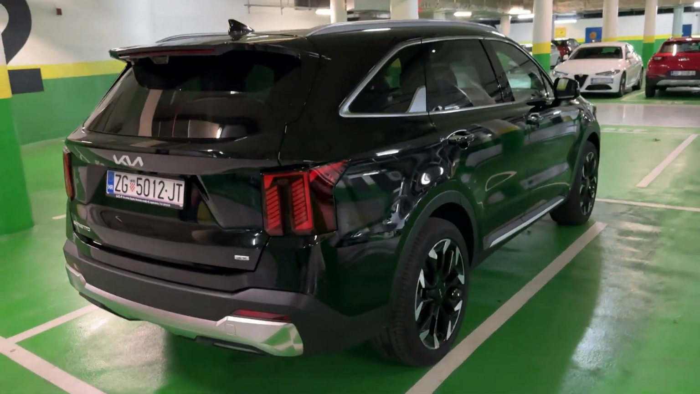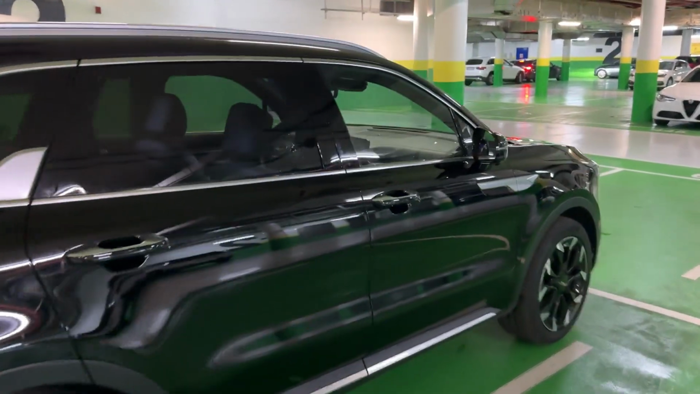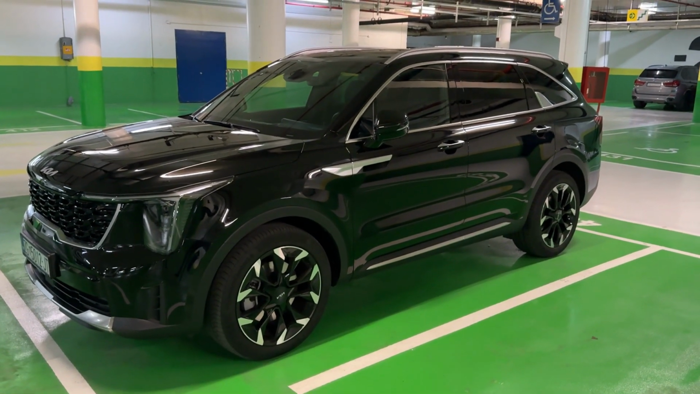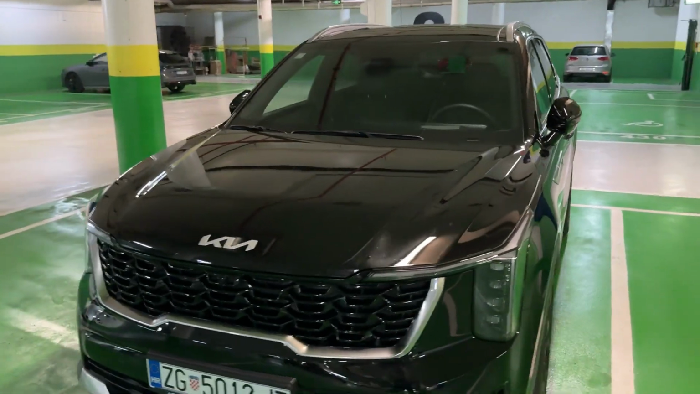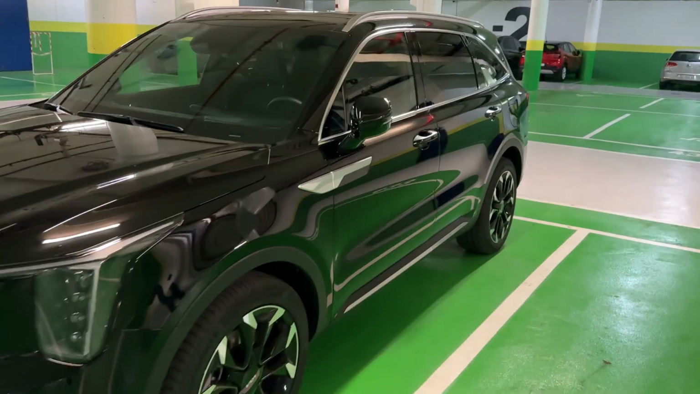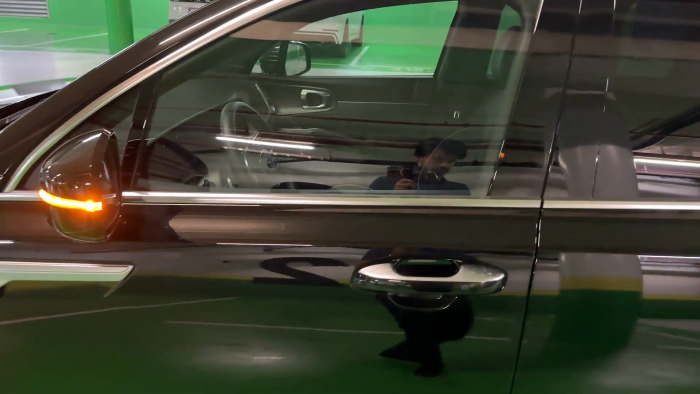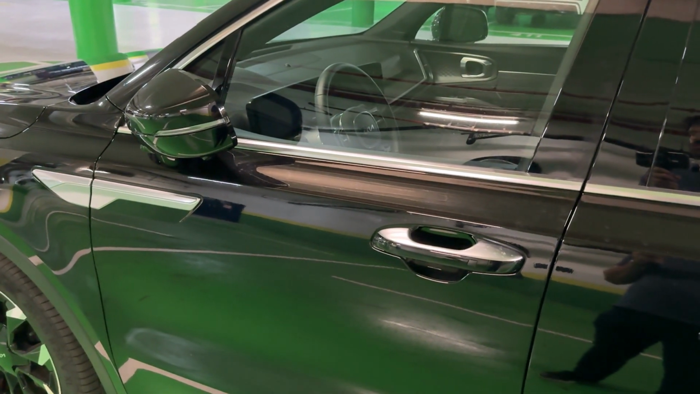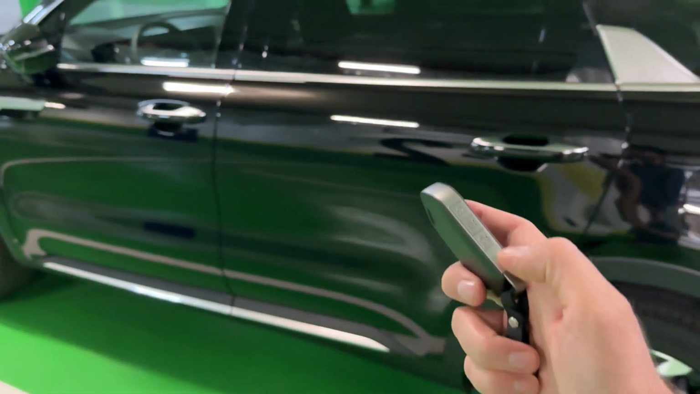And now I will also show you one very cool and useful feature of this car. And let me show you what it is. So let's imagine that we have the cars right next to us on both sides. And for example, you can't enter the car, or you can, but it's a bit tricky because it's hard to open the doors. So what you can do is you can use the remote start function. Now let me show you how it works. So hold this button and now it's activated.